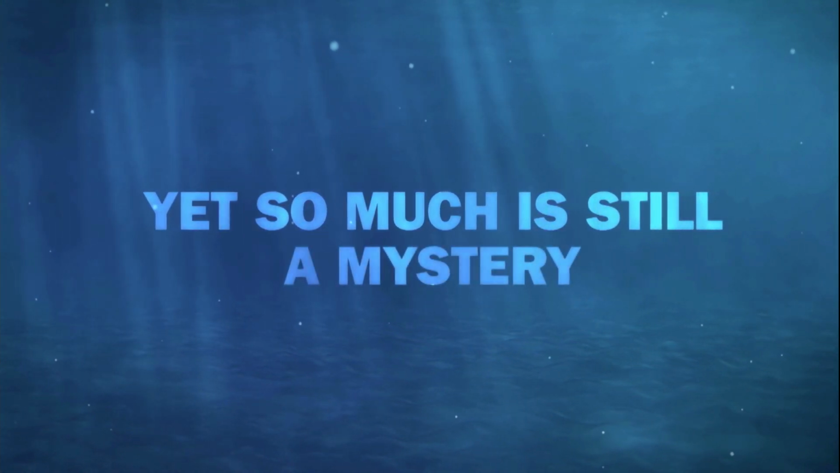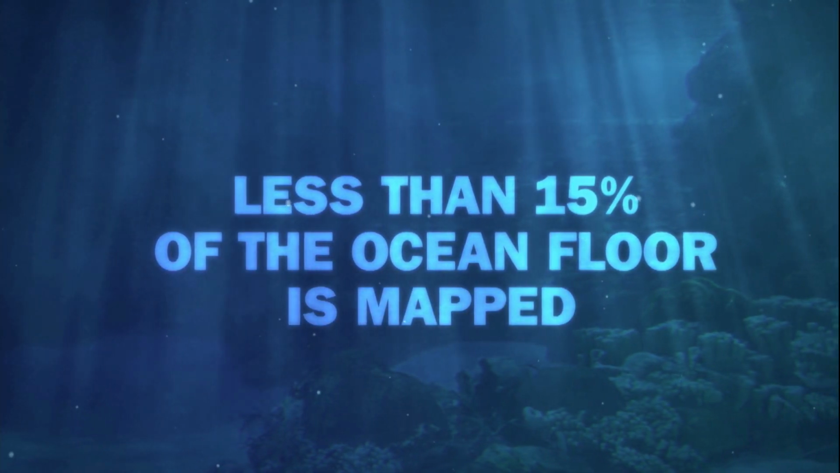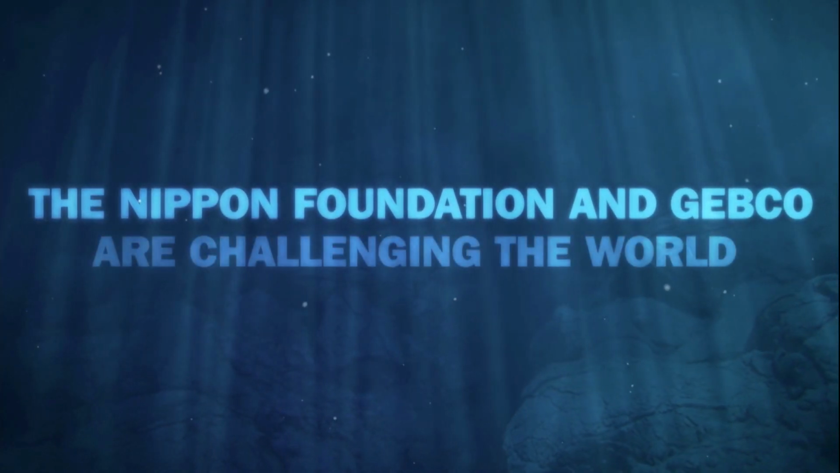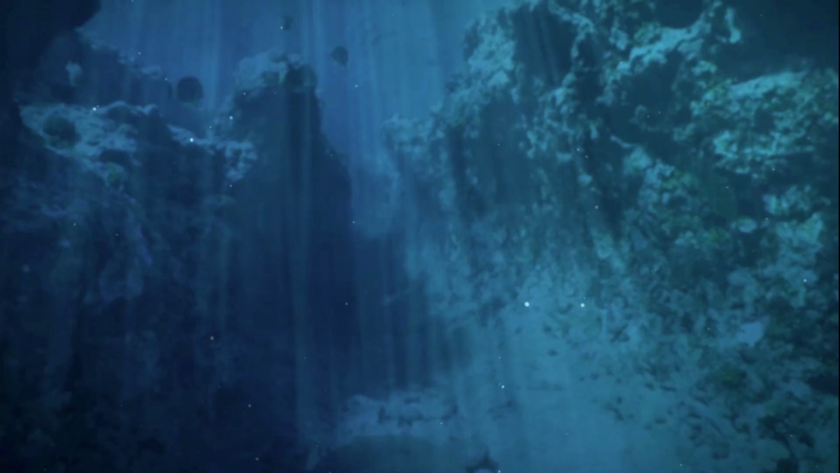People say, well, what are you going to find there? Well, we don't know. And you don't know until you map it. Mars is completely mapped. The moon is completely mapped. That's unacceptable. The public should not stand for that. We'll use all of our collaborative efforts to reveal 100% of the ocean floor.